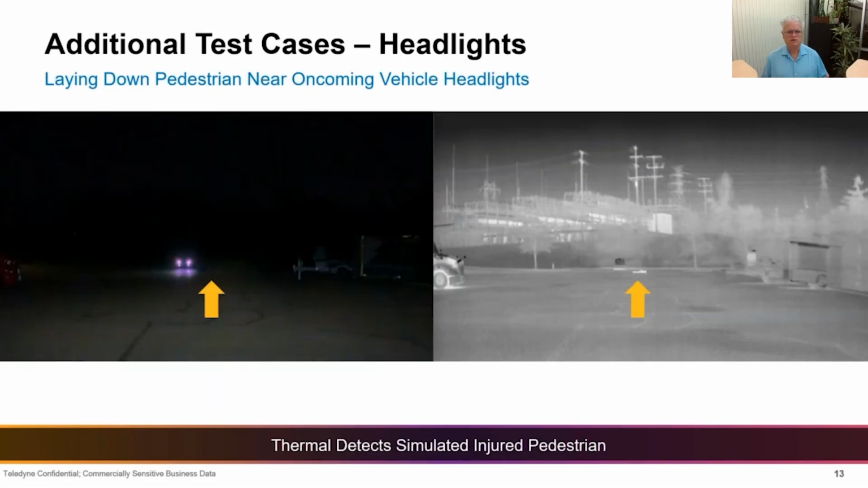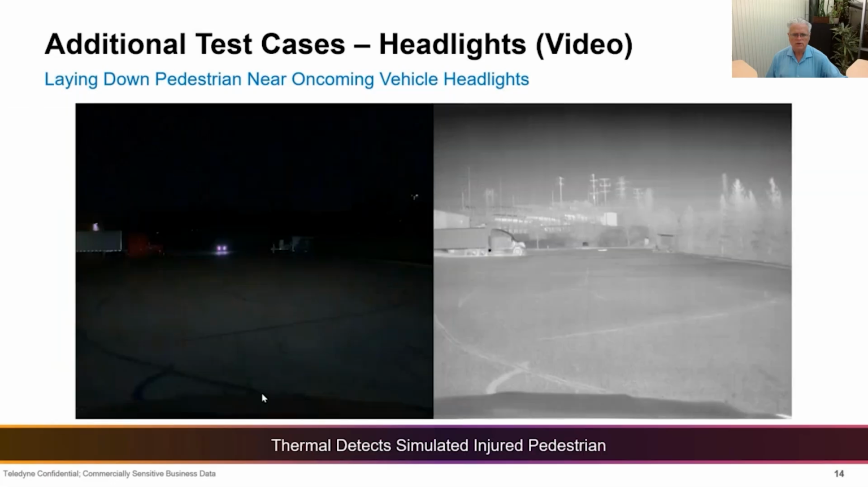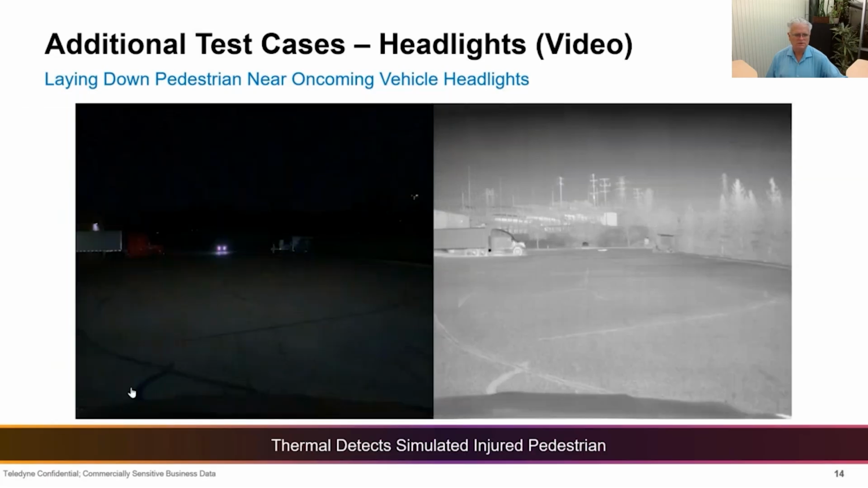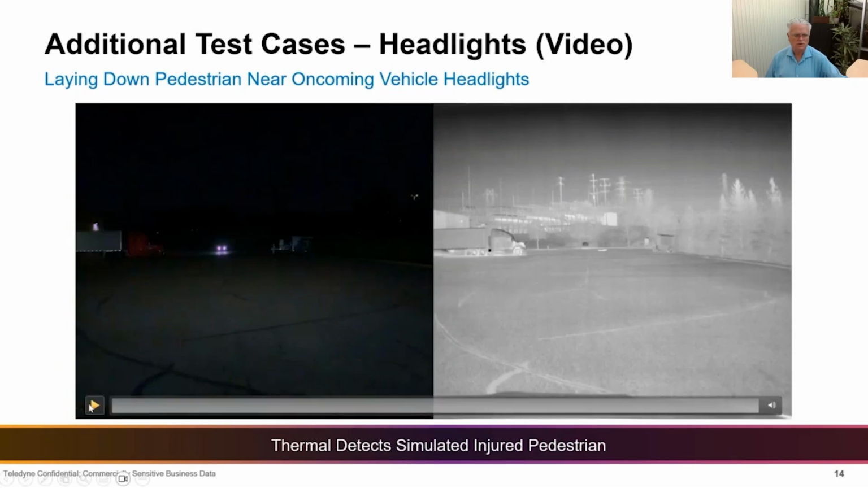This situation is a little bit more dramatic and could represent a downed motorcyclist or a bicyclist. So you can see in the thermal image on the right, there's actually a pedestrian that's laying horizontal in the roadway, and you're not able to see them with that high dynamic range camera on the left. We actually have some video of this scene, and it's a little bit dramatic, so I'll try to show it for you here.